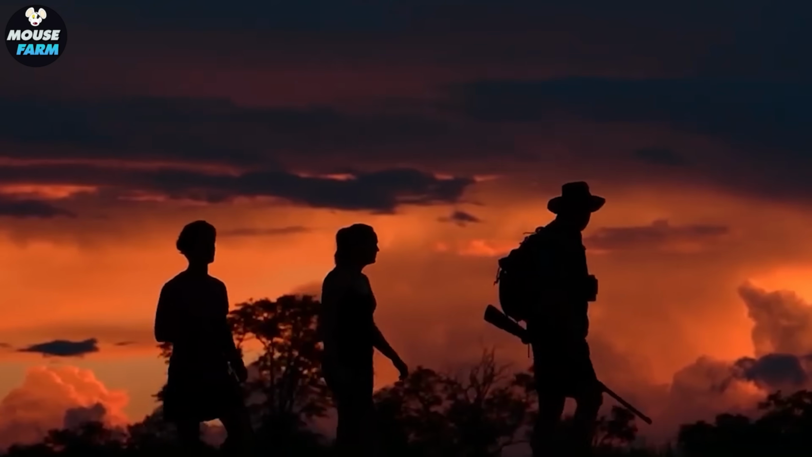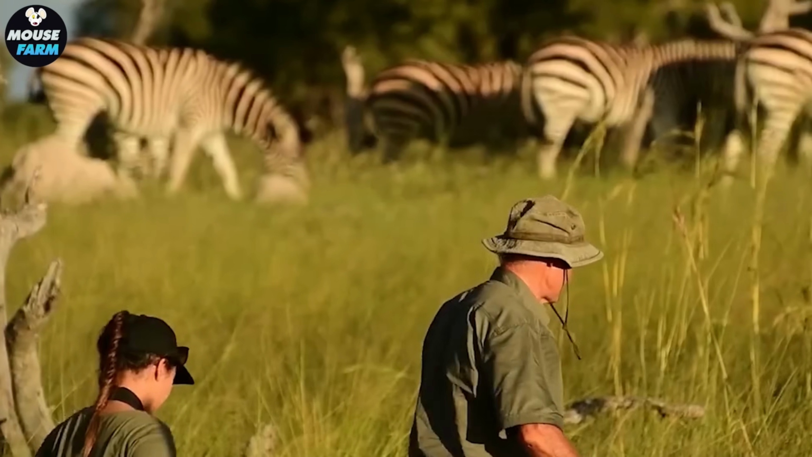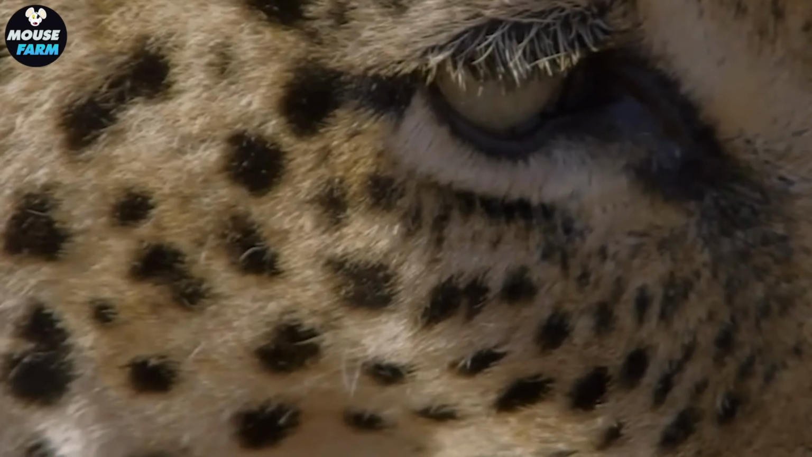Why would humans hunt a powerful creature like Hannibal? For the local people, the leopard is not only a symbol of nature, but also a threat.